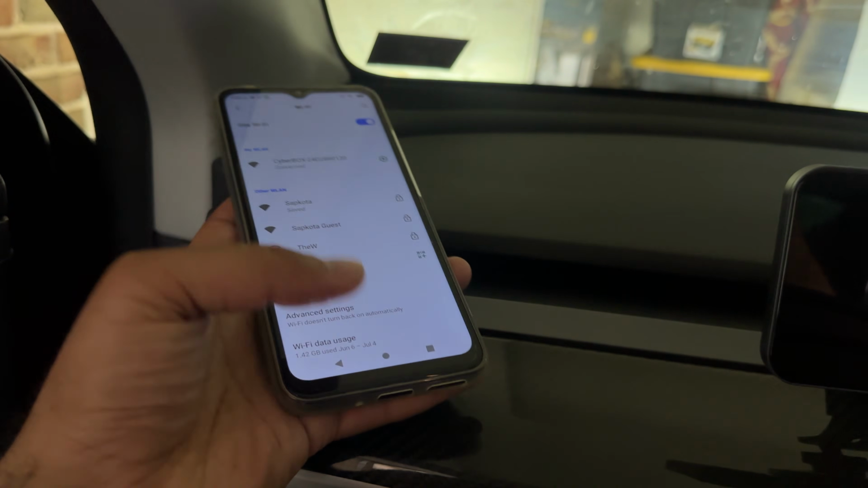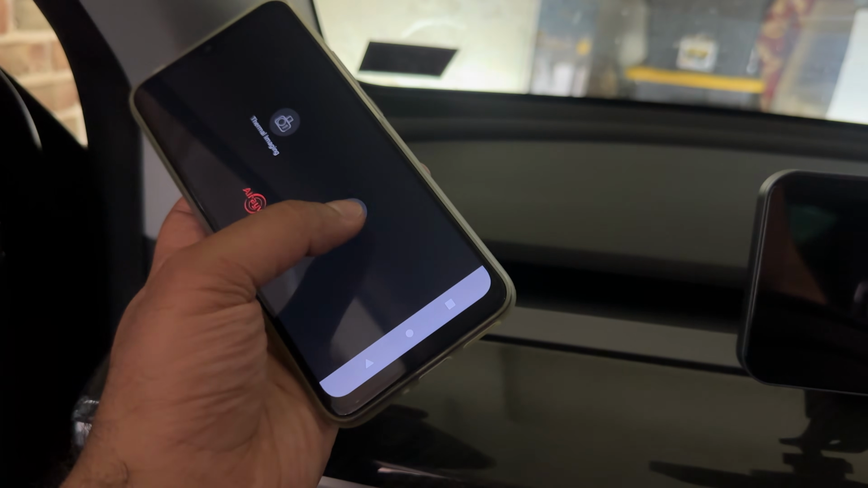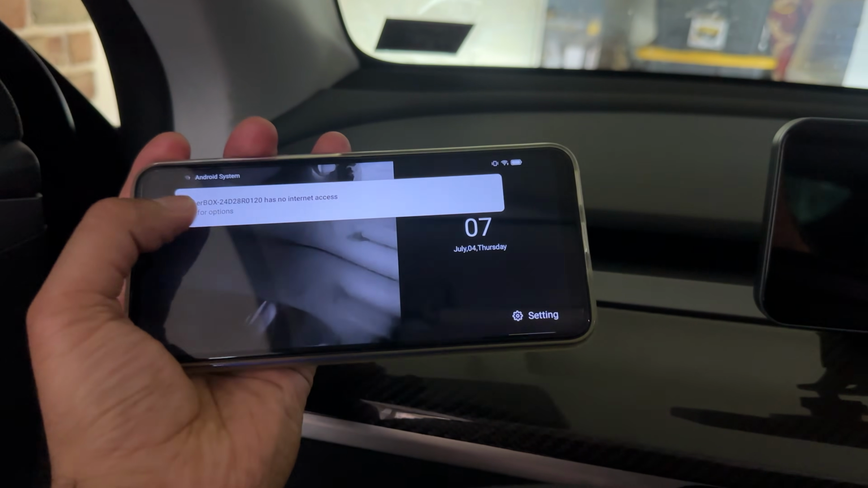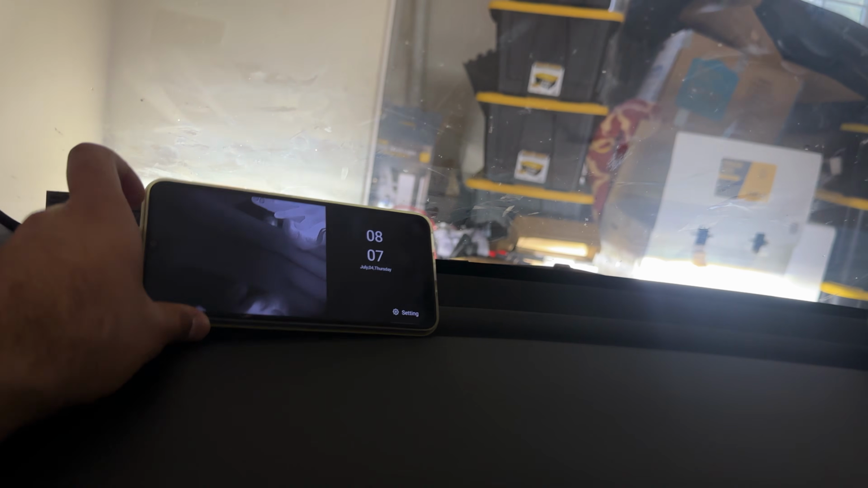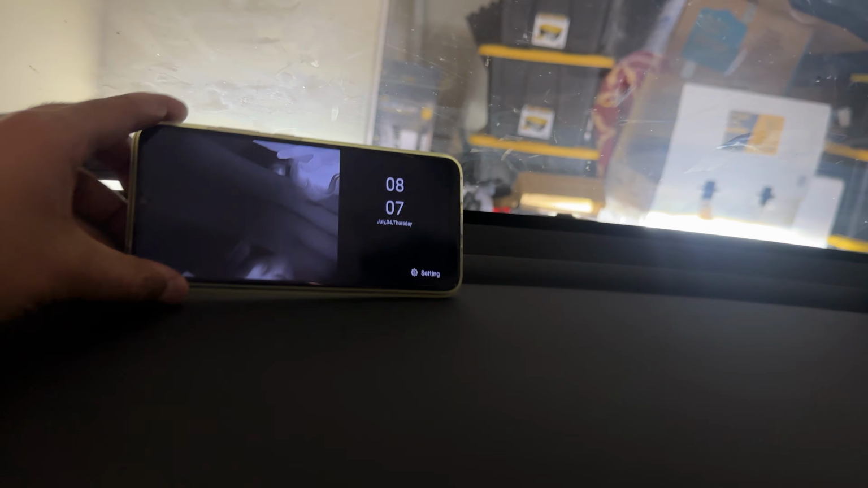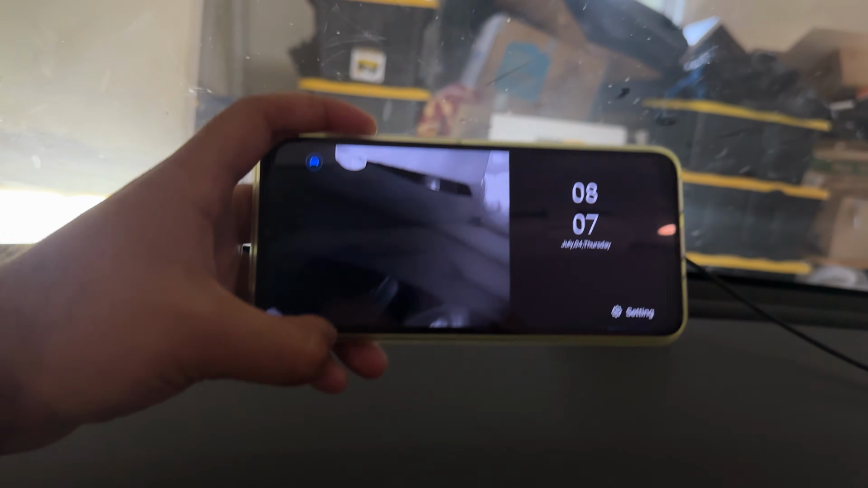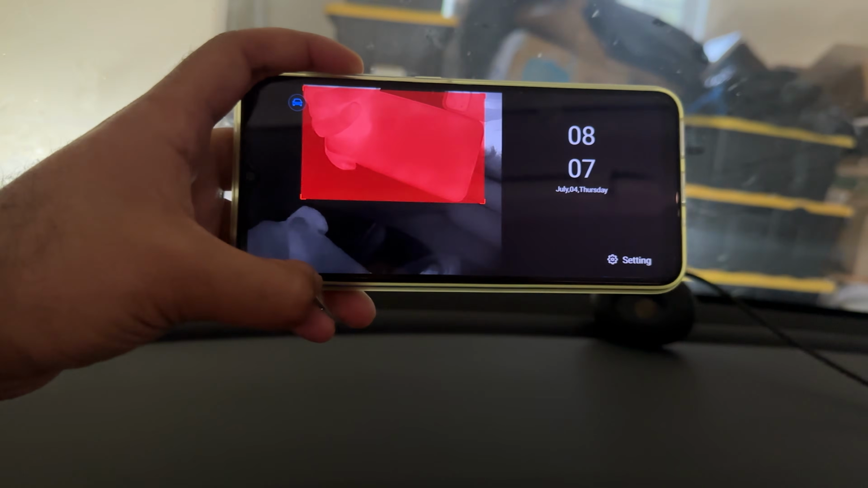So it says connected. Now we can go back to that app, and if we hit Wi-Fi, then we're going to get a view. So right here, we're getting the live view of that camera that we have mounted right there. As we're moving it, it is going to show the camera's live view right here. So that's what we're getting as I'm moving my hand, moving this phone, and it's capturing that.